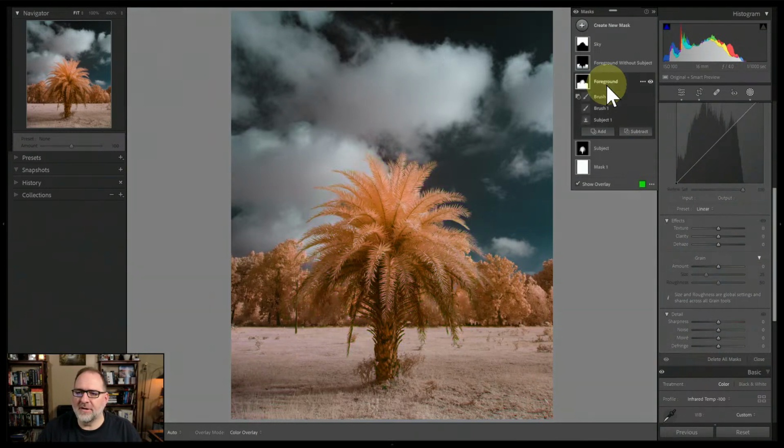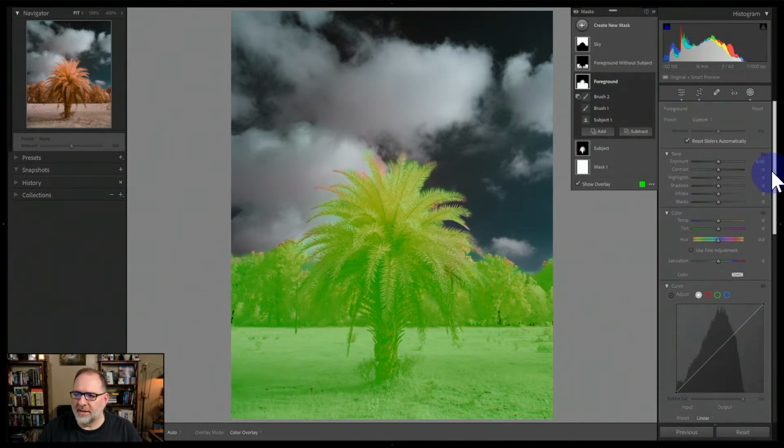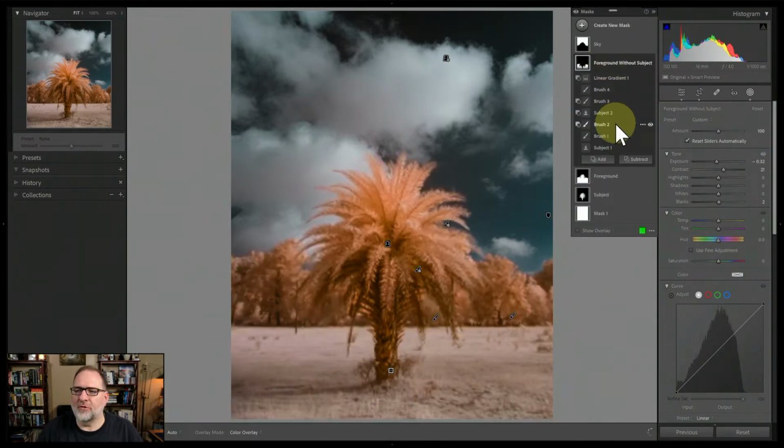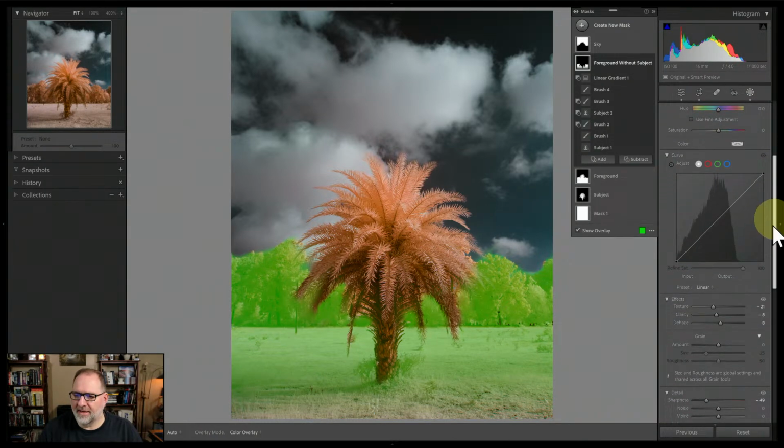You've got another mask here called foreground, but I don't think you have any settings in this one. You may not have ended up putting anything here, because you've got another one called the foreground without subject. So let me show the overlay so you can see all of the elements here without the main subject. In this case, you're drawing down the exposure a bit, about 1/3 of a stop. Again, it helps create some separation between your subject and the rest of the image. Add some contrast and reduce texture and clarity. That's another tool you can use to downplay where you don't want the eye looking.